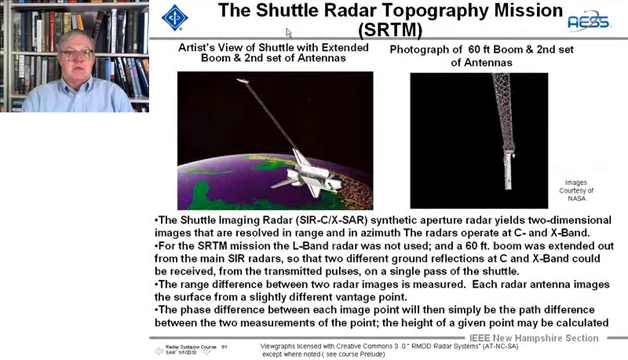And here is the Shuttle Radar Topography Mission, and they put out a boom, 60 feet out from the main antennas, and the radars operate at C and at X-band.